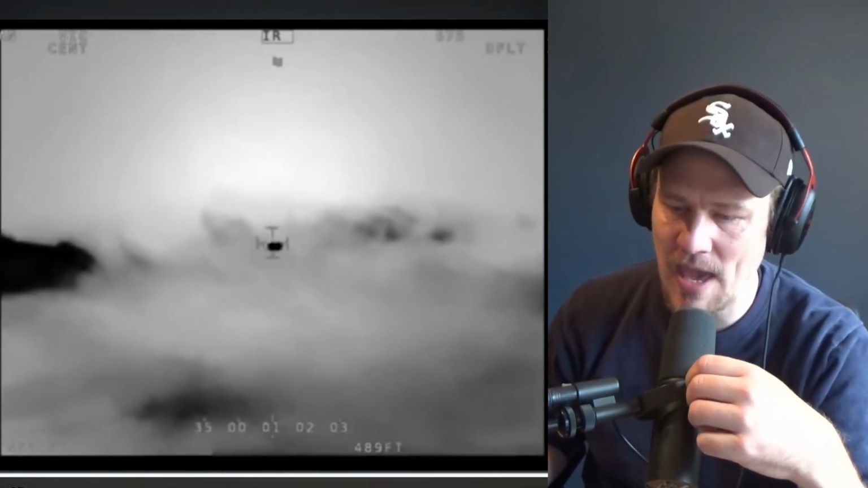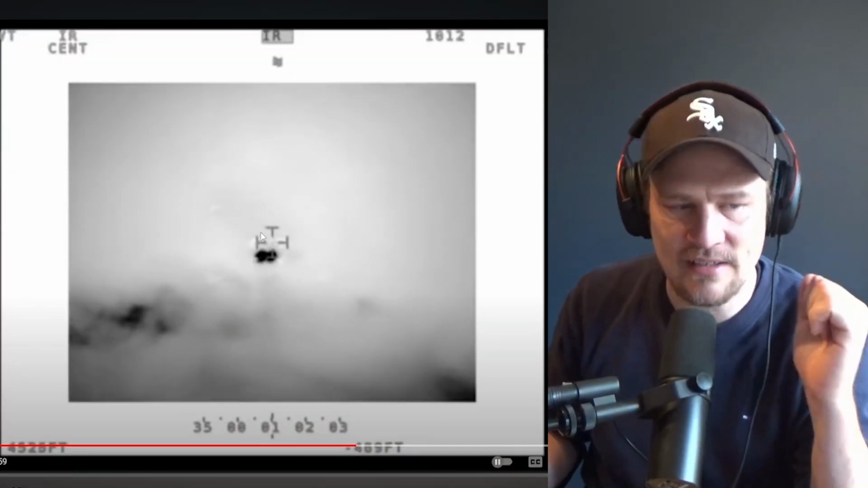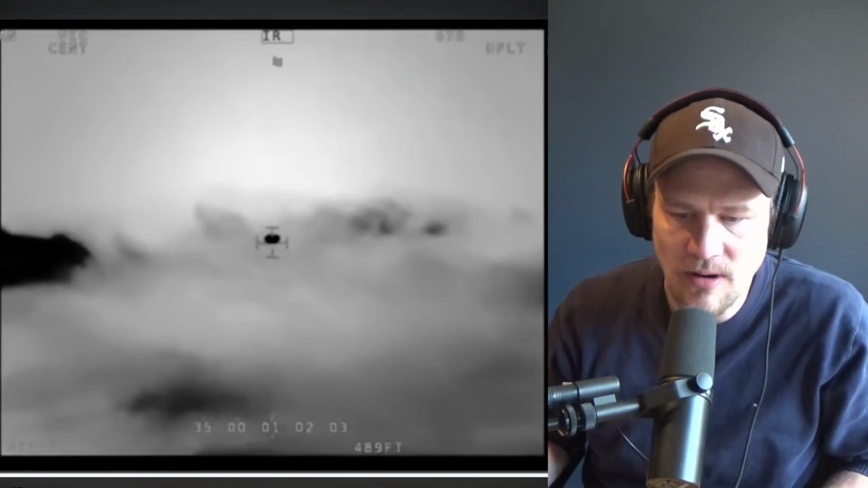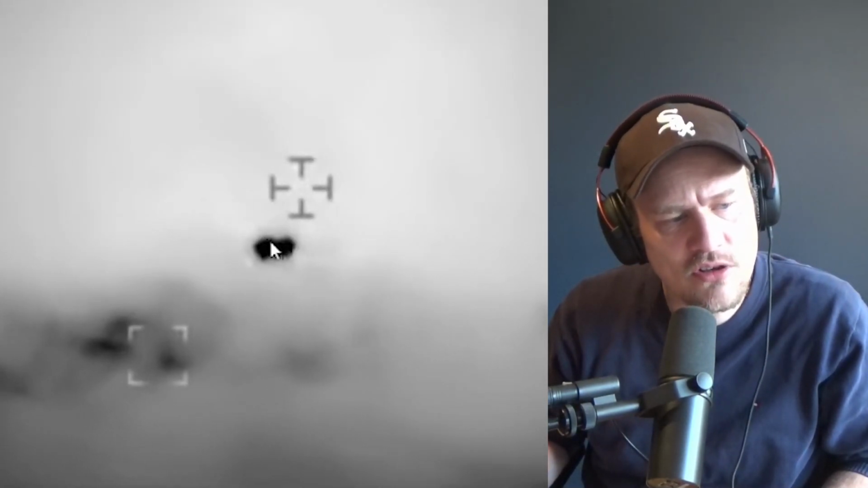It's a WESCAM MX-15 HD. It's like a forward-looking infrared camera that captured the object you're seeing here, right? And it's an intriguing one because if you look at it, it almost looks like it's made of 2 circles or something, right? 2 circles. It's not exactly tic-tac shaped. It has like humps. So 2 circles is slightly more accurate.